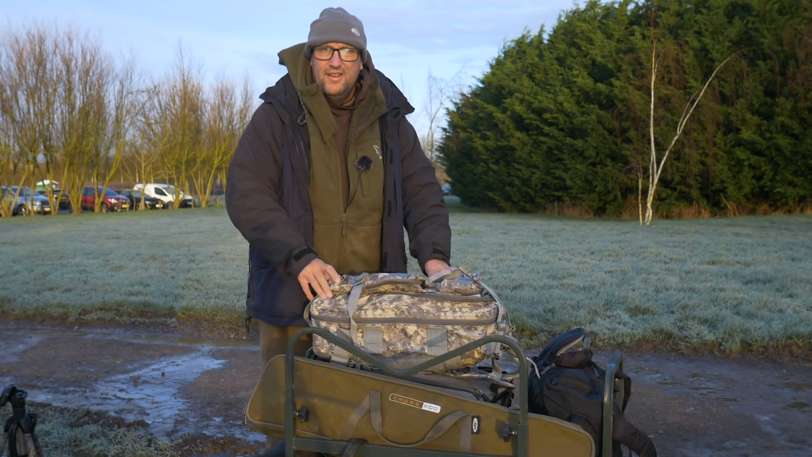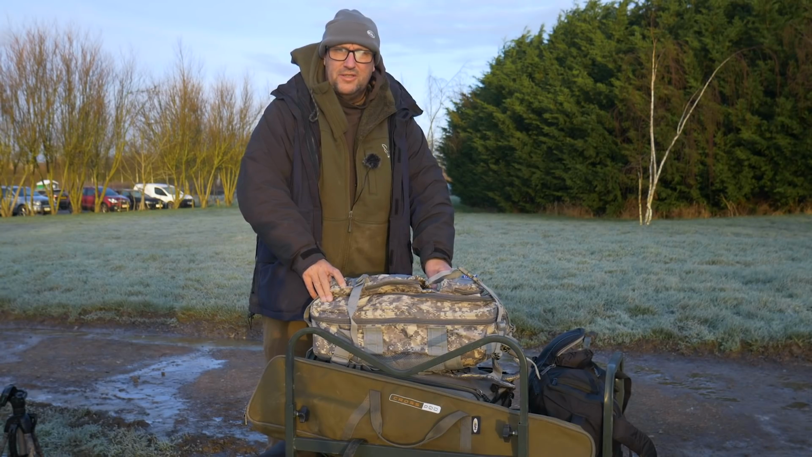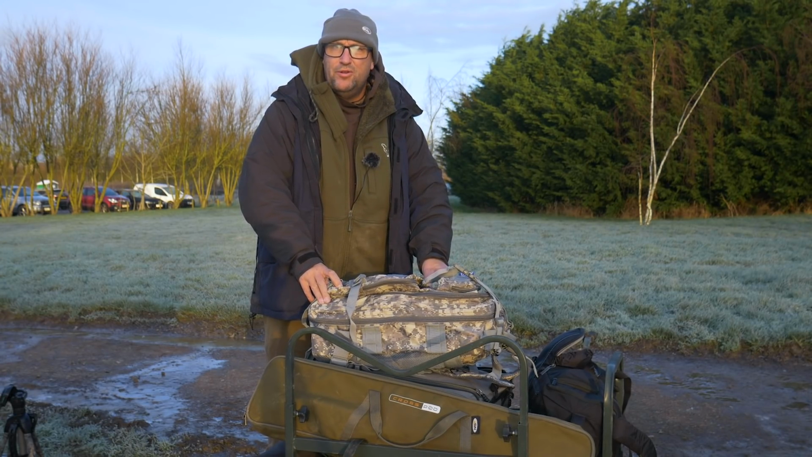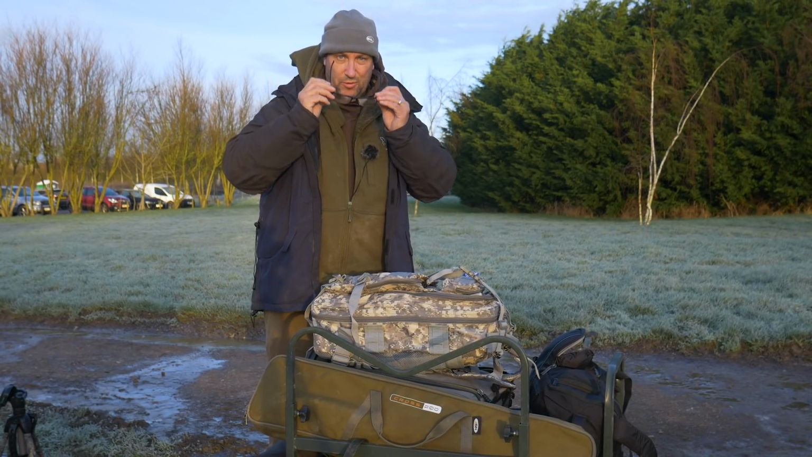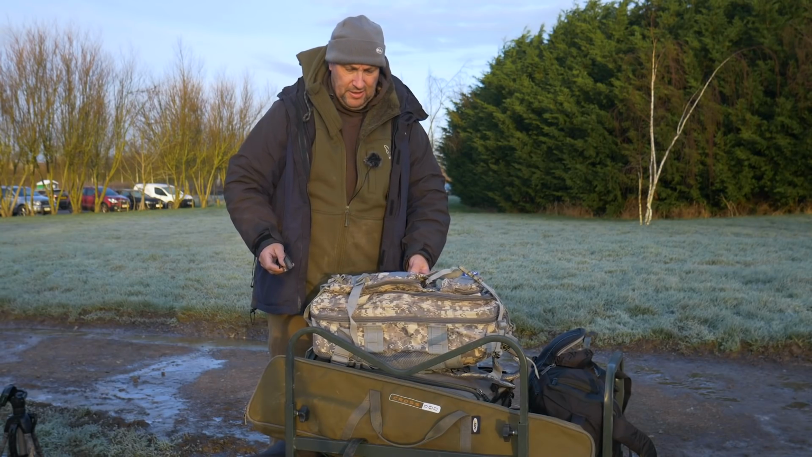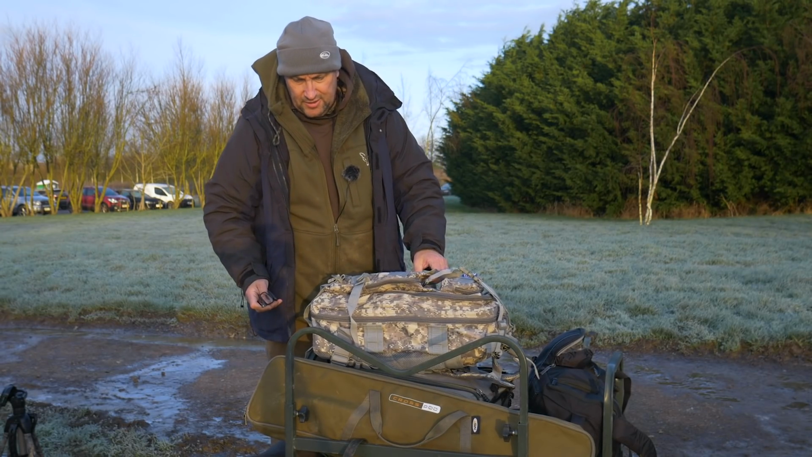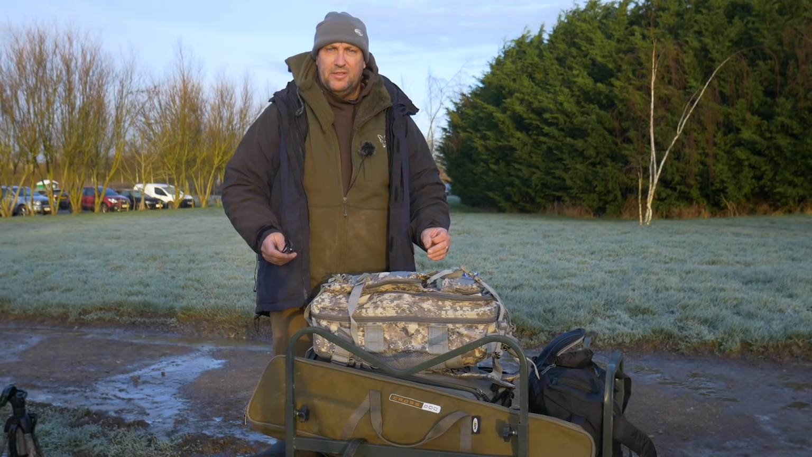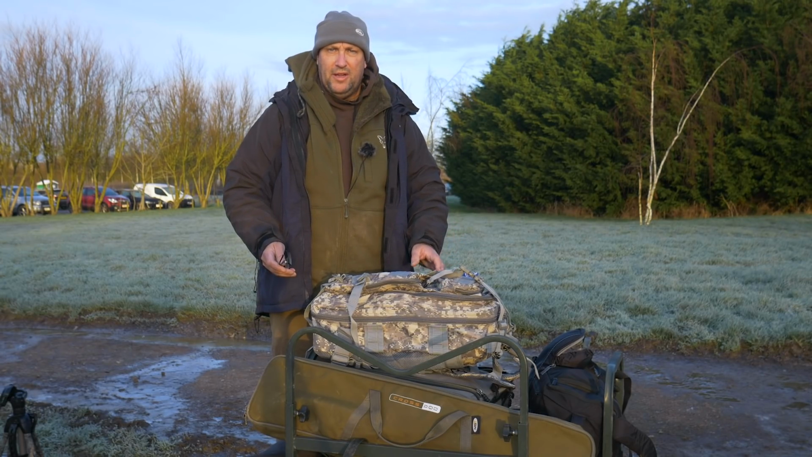Morning. You join me on December the 30th, and it's a very beautiful yet freezing morning. Minus 2 on the car thermometer, thick ice all over the car, and a very strong frost everywhere. You find me today down at Topper Manor on Wadmill Lake.